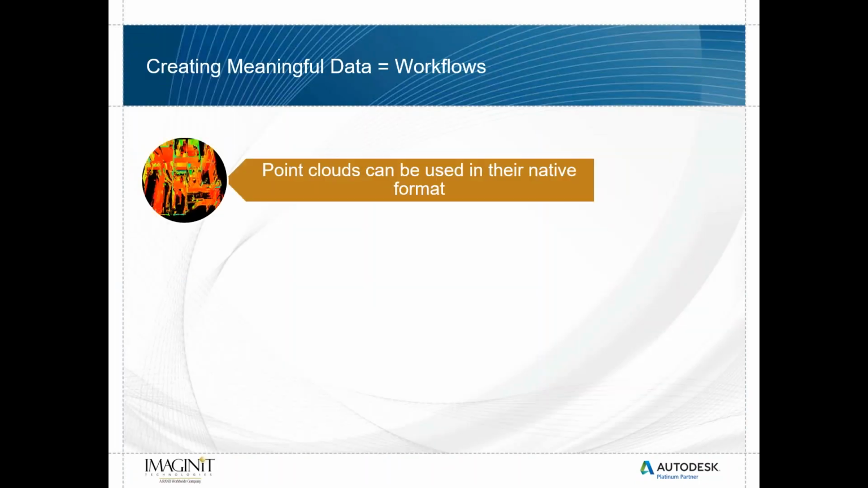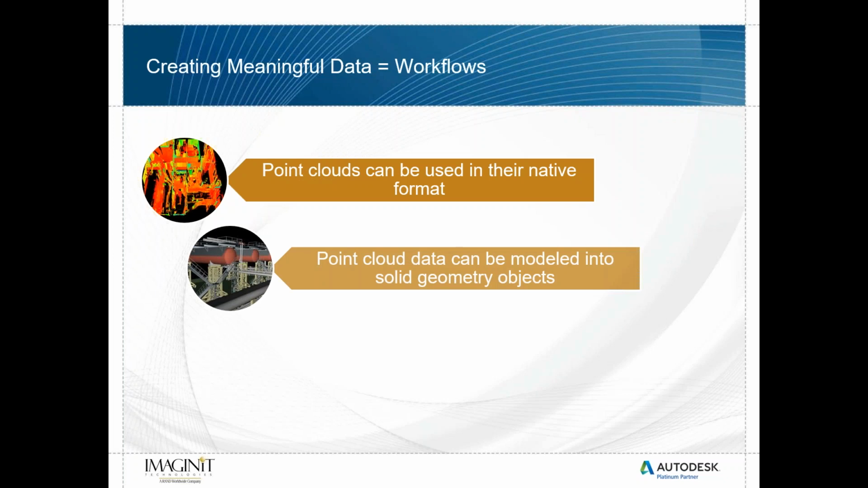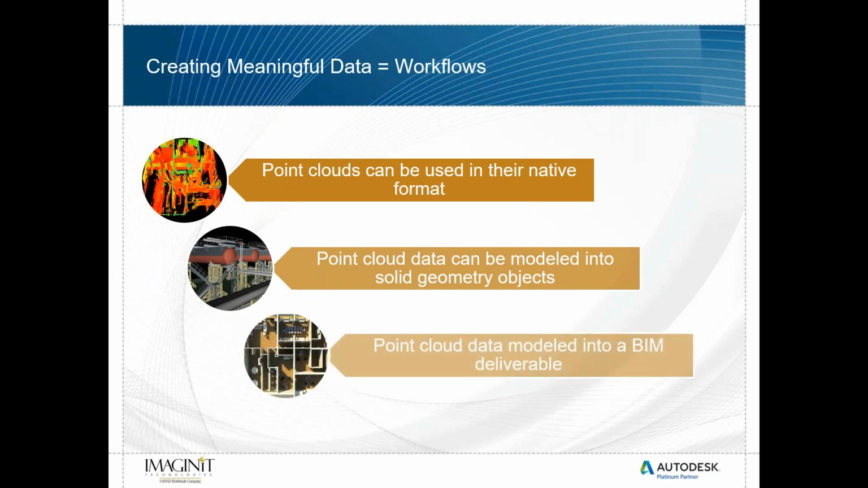And when we talk about these workflows, we're talking about point clouds and how they can be used in their native format. We can just use a point cloud during the course of a project, never having to do anything else with it other than use it for analysis and measurements, right? Maybe we're never going to model it, or maybe we are going to model it and turn it into solid objects to make it part of our design process. We can use that point cloud data to model into a BIM deliverable. Joe will talk a little bit more about this as we go along here.